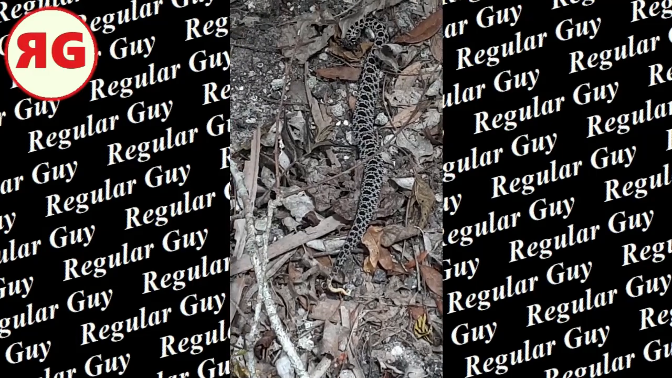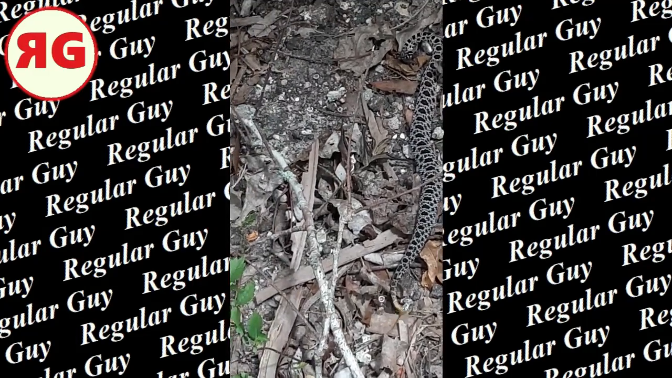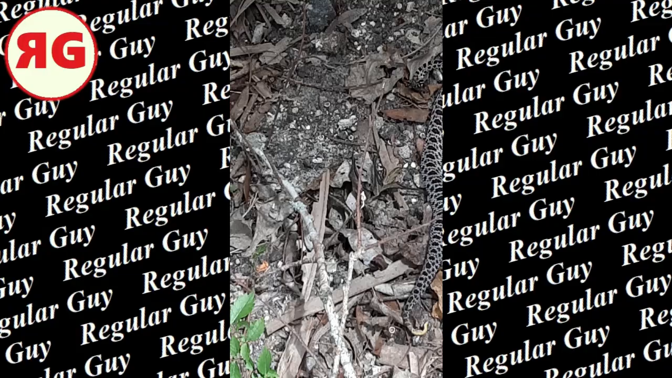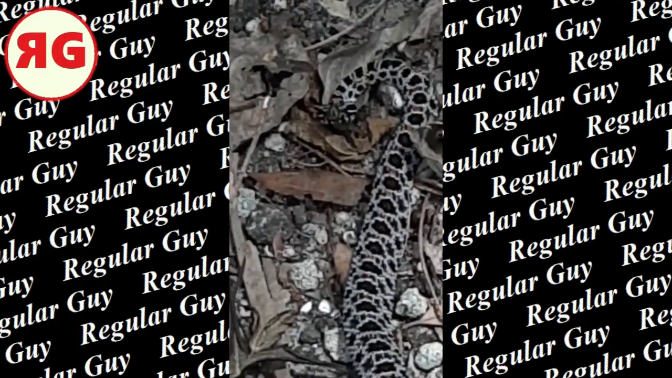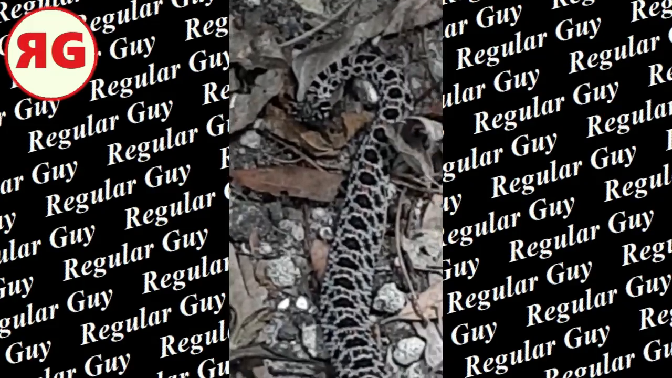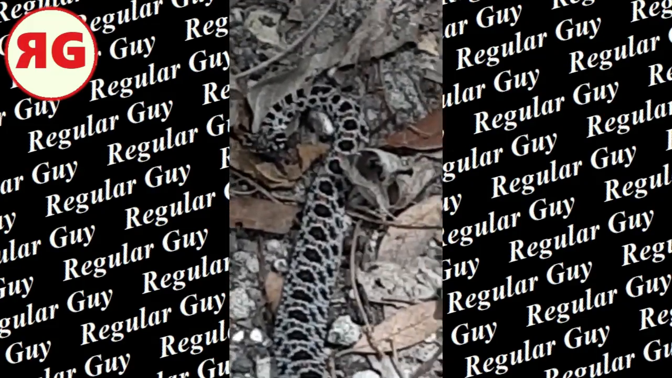Well, she's not liking me over here, that's for sure. Oh, look at her. Oh, she's posturing. Oh my gosh, yeah. I'm just gonna let her go. Pygmy rattlesnake at the Black Bear Wilderness area.